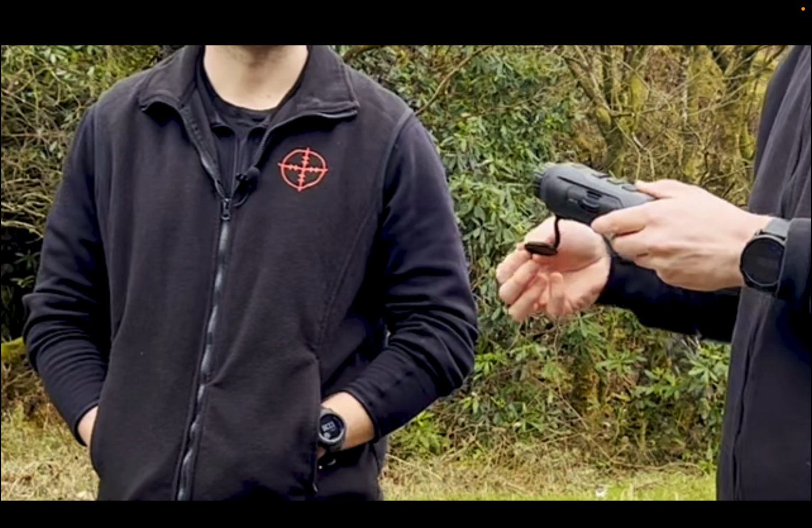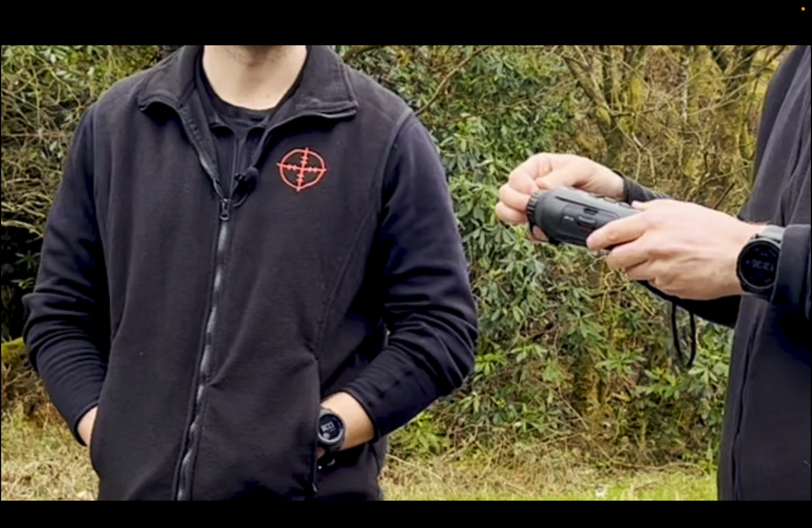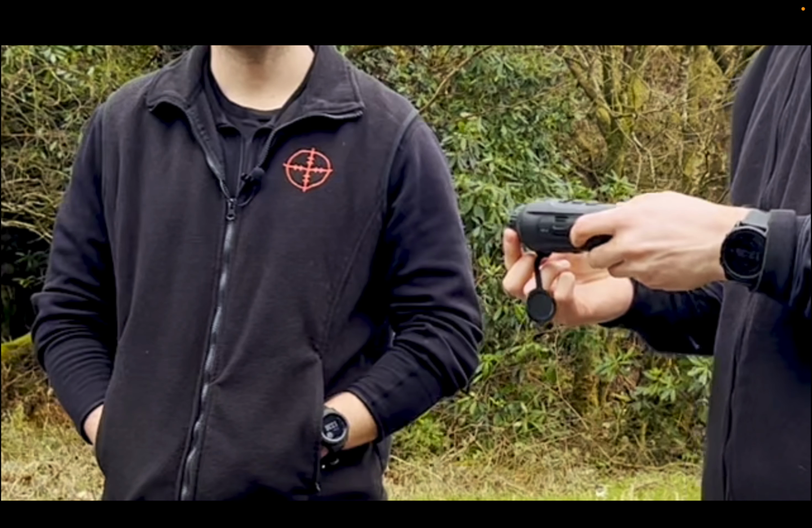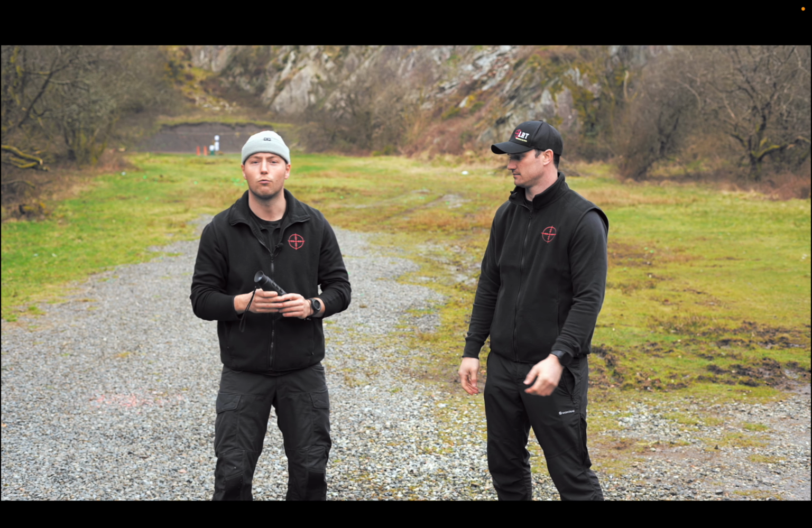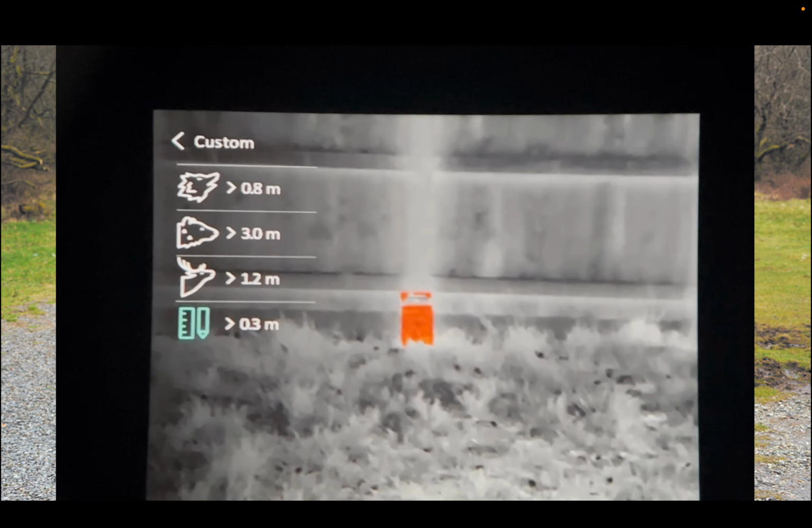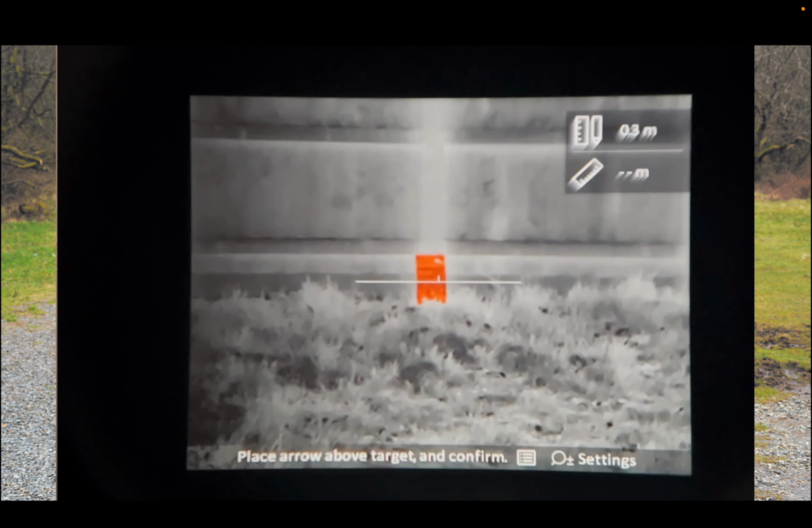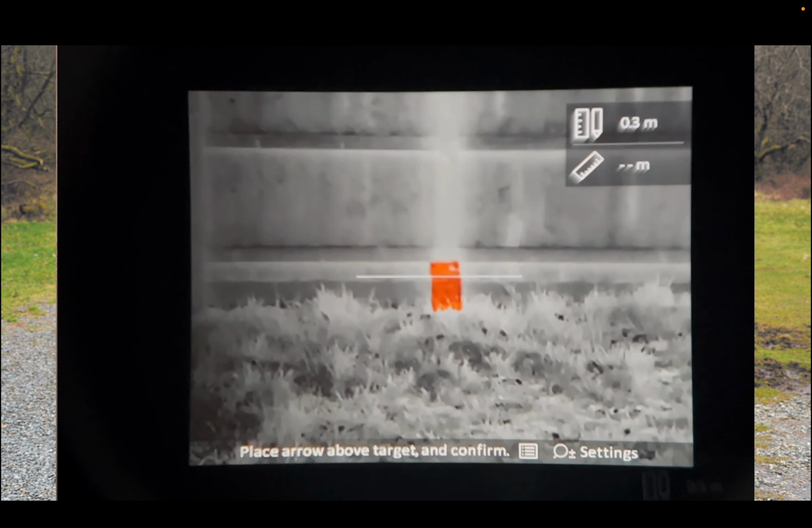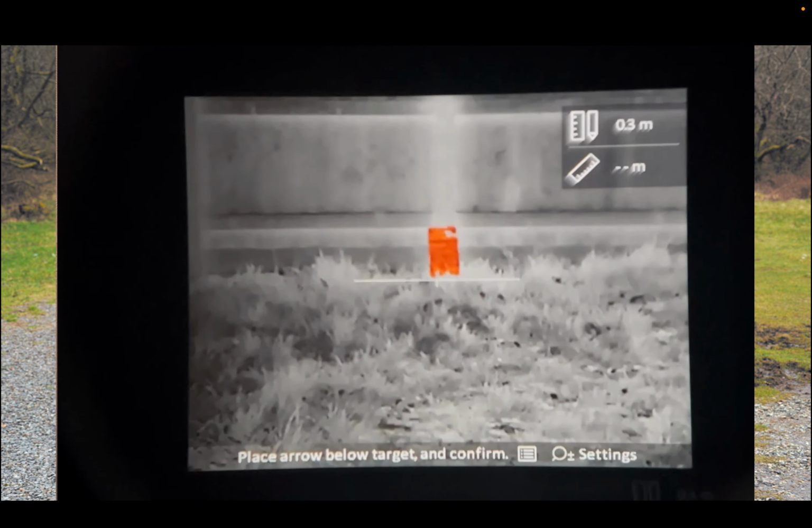At the front of the monocular itself, you've got a focus wheel and this will focus the image crystal clear inside the device itself. An interesting one in here is the fact that it gives you a range estimation. You go through the settings and then it pulls up some sizes of animal. You can select the animal you'd like to range, and then from there it gives you 2 lines, then it estimates the range of what you're looking at.